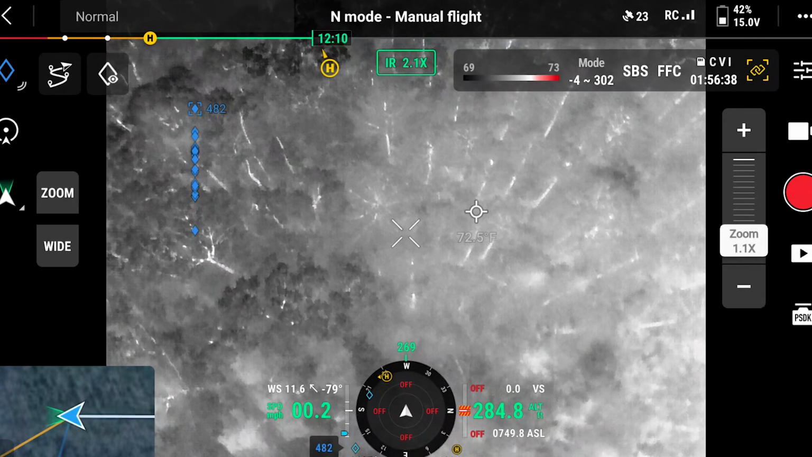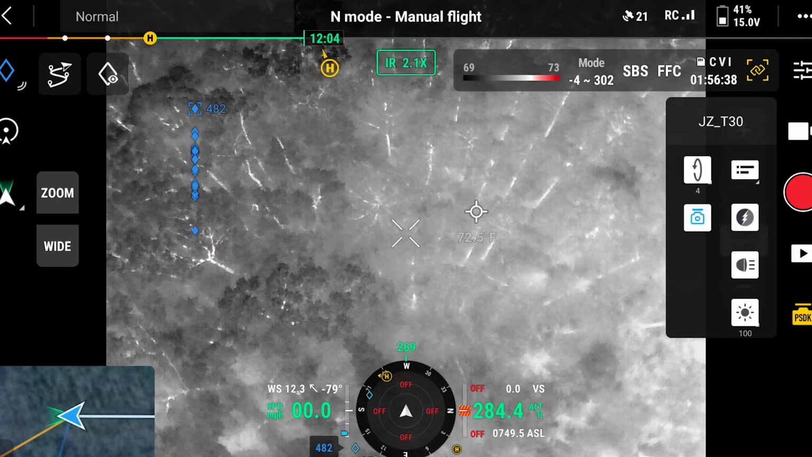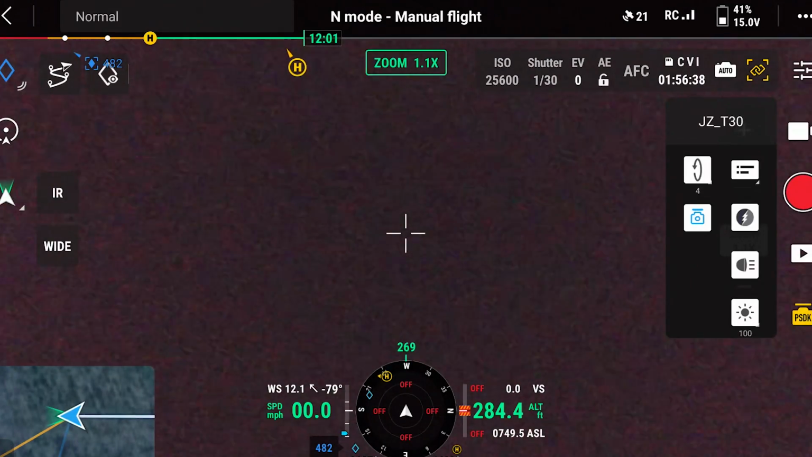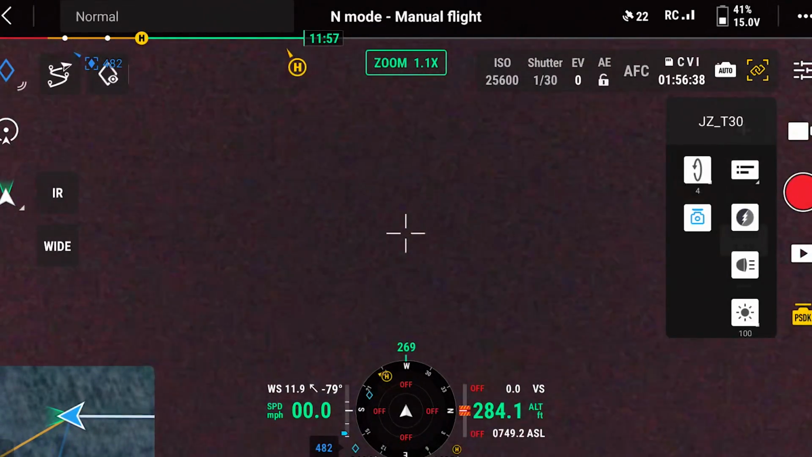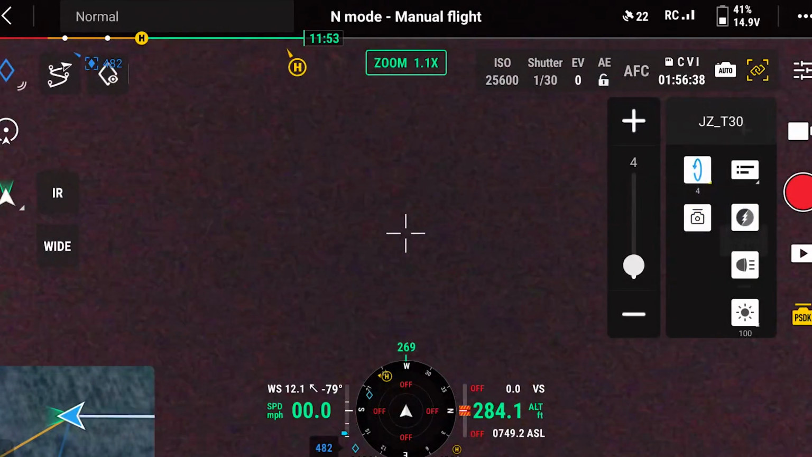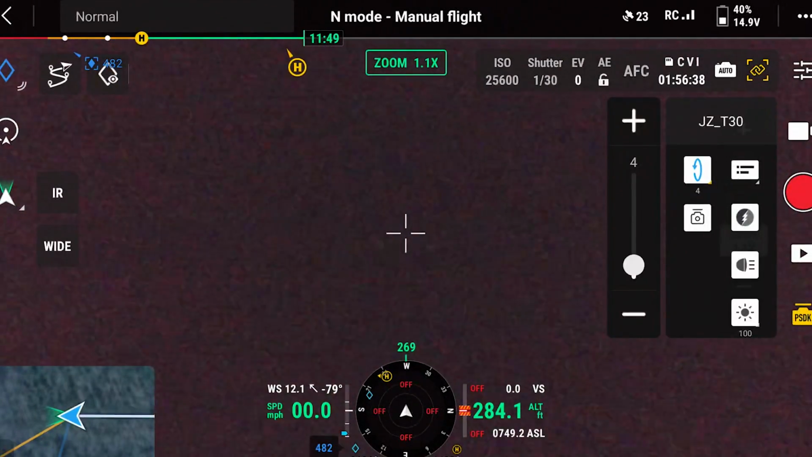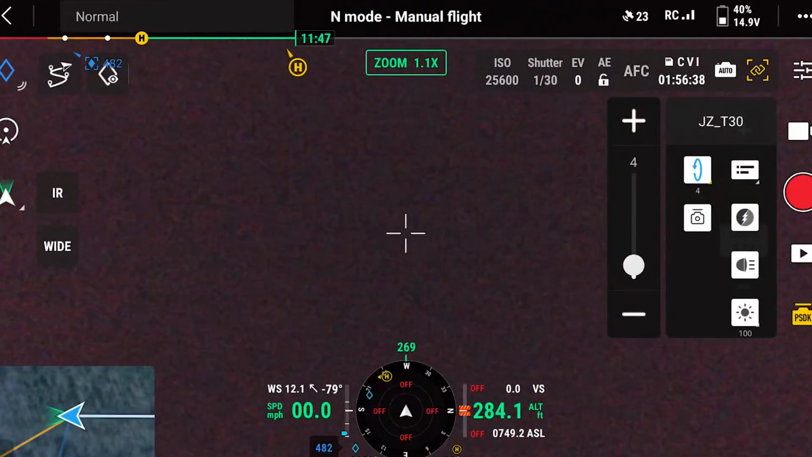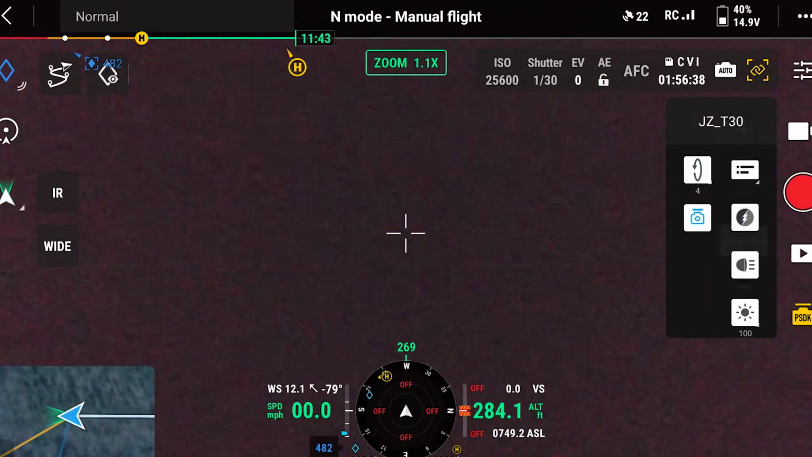And then up and down, for instance, if the wind is high to you, that up and down is going to be, turn off the camera button. Make sure it's grayed out. And then hit the little circular one, right there. And then sweep it. Yeah, it's very sensitive. That's good to know. That's going to be important.